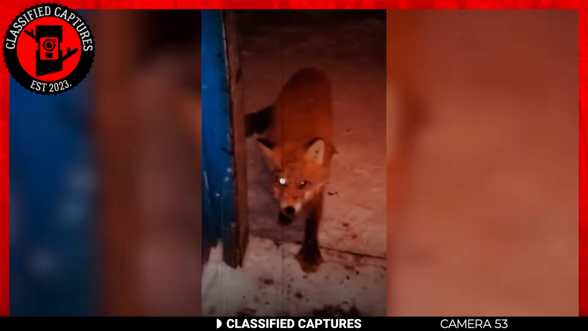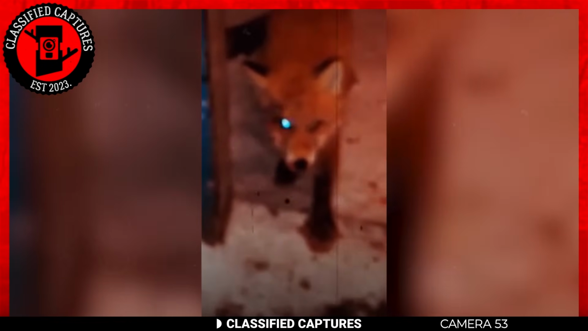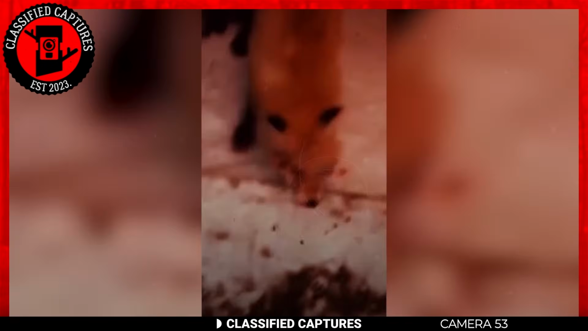Picture this unsettling scenario. You're at home, cozy and comfortable, when out of nowhere a seemingly deranged fox shows up right at your doorstep. At first, you think it's a simple matter of chasing it away, so you make an attempt to do just that, attempting to shut the door to safety. But here's where it gets bizarre. The fox doesn't back down. Now stop imagining and watch this.